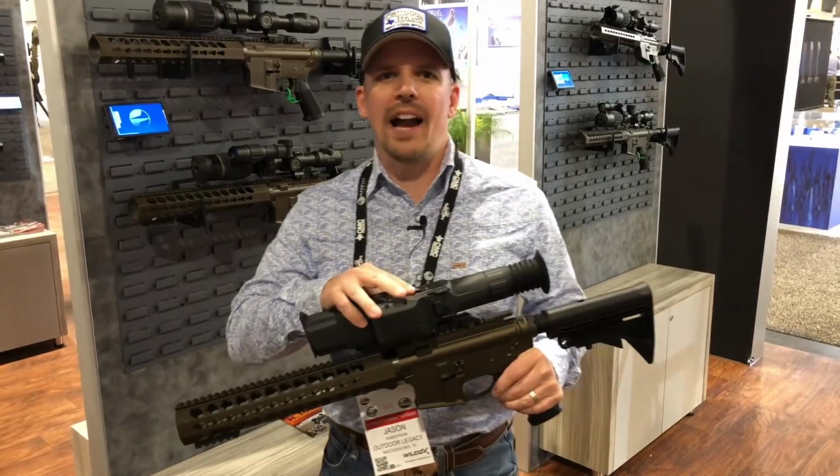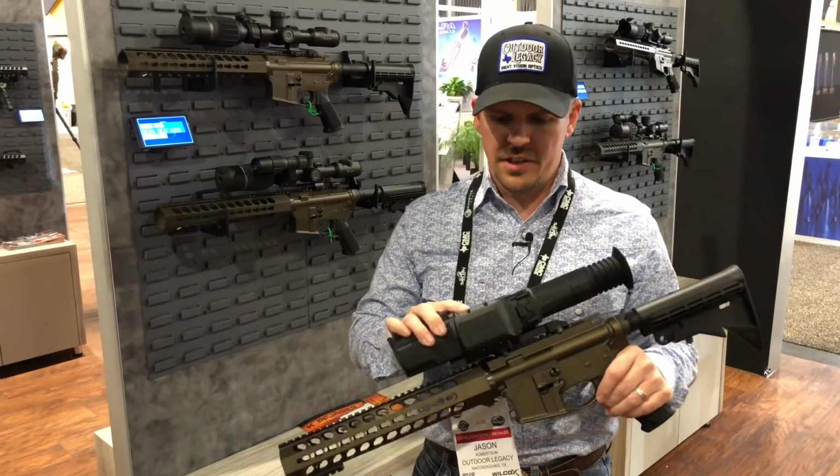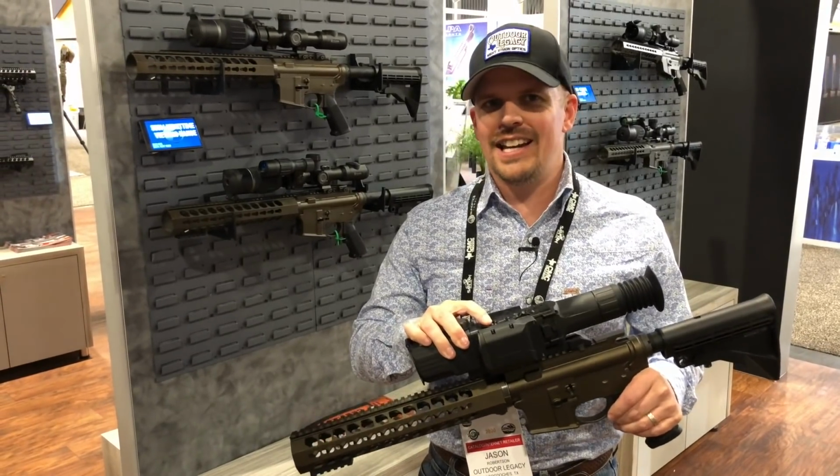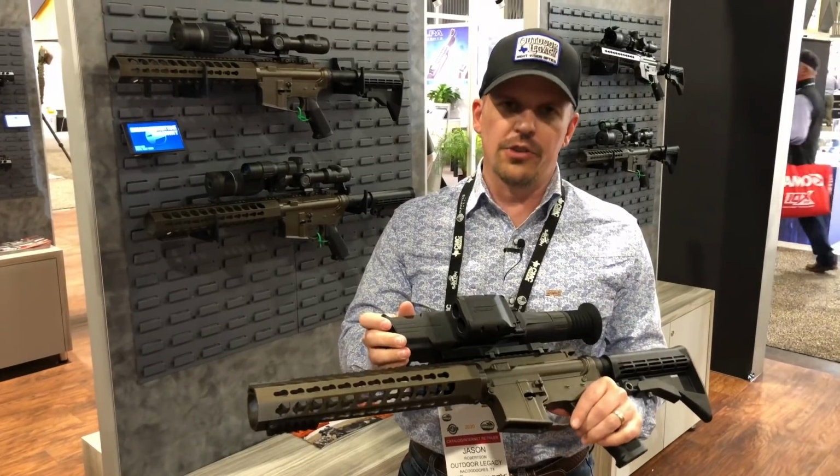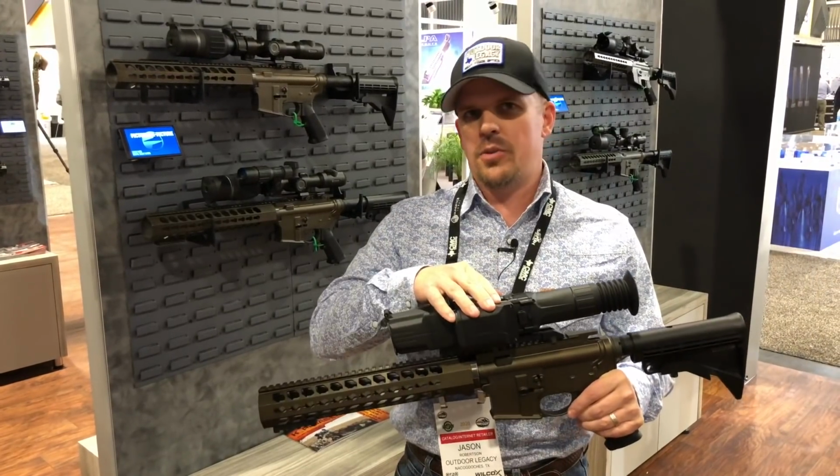Hey y'all, all right, we're back. I want to show you a couple more things here in the Pulsar booth. This is the Pulsar DigiSight N450. We've reviewed it on the show. We've talked about it a lot, but one thing you'll notice here on this one, it's got a laser rangefinder.